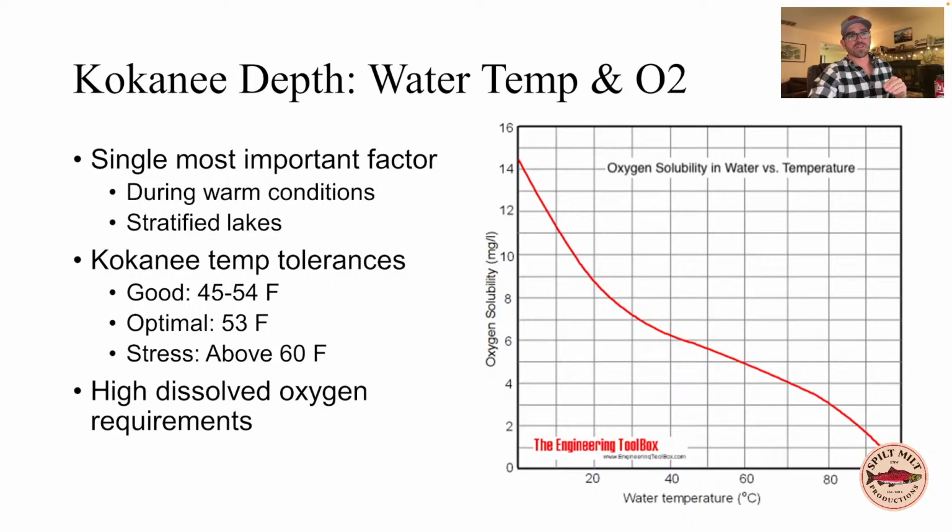And so it's good to understand that there's this super strong relationship between dissolved oxygen, solubility of oxygen, and water temperature. So as water temperature goes up, as you see here on the bottom, dissolved oxygen goes down, and that's just because water can't hold dissolved oxygen at higher temps. So Kokanee really are cold water specialists, in part because of their oxygen requirements. They require high quantities of oxygen.